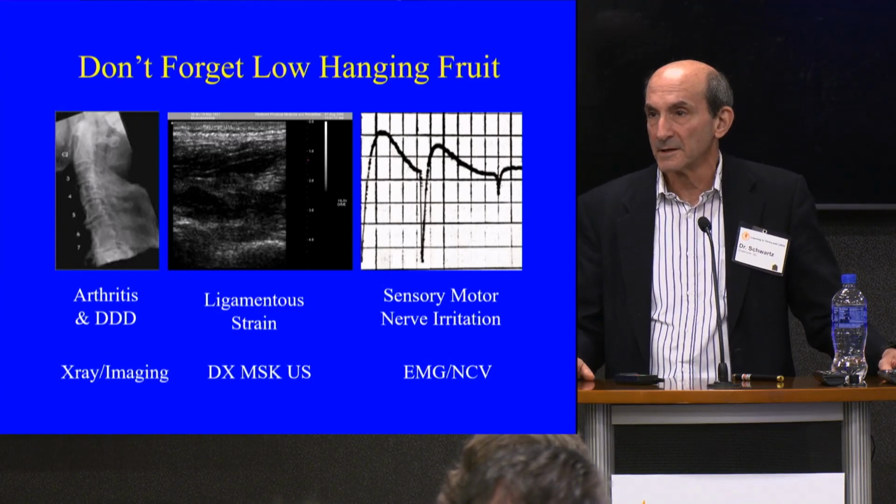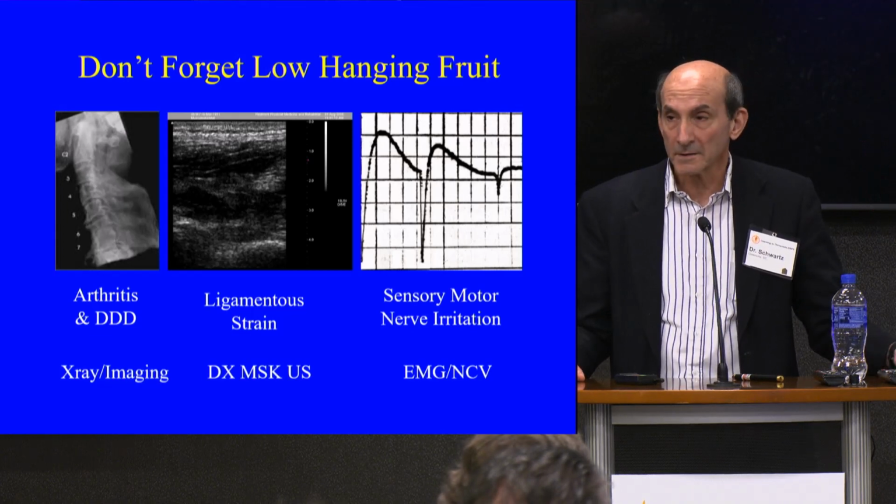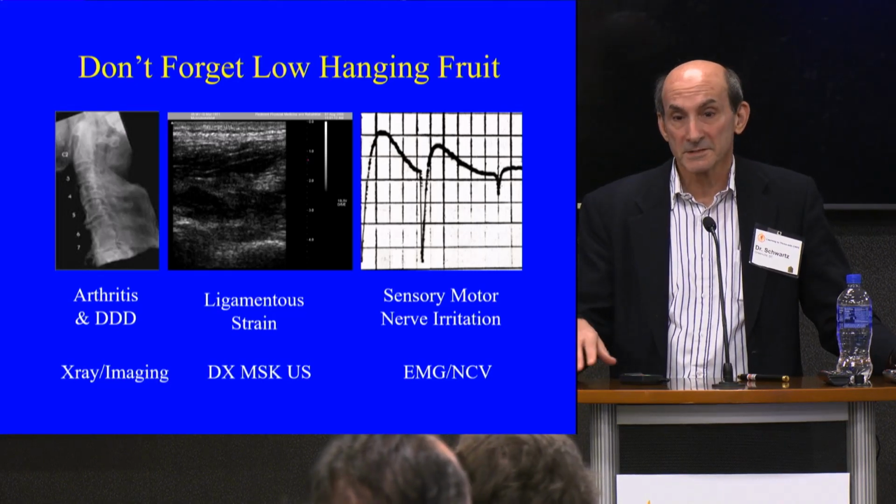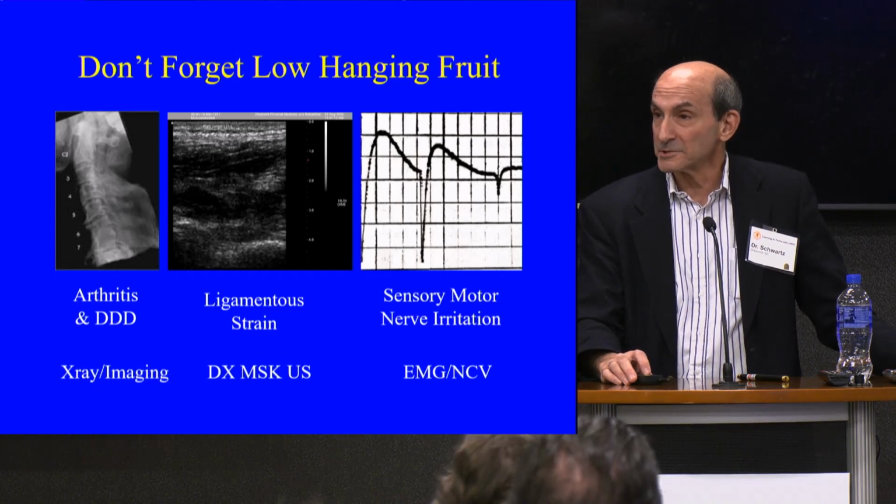No one treated it. You have dystrophy, you crushed your foot. Well, guess what? You've been walking along for so long, now you've got a nerve root in your back, and that's actually what's causing most of your problem, but no one looked. So don't miss low-hanging fruit, because it's easier to treat. Reduce total load, treat the easy stuff.